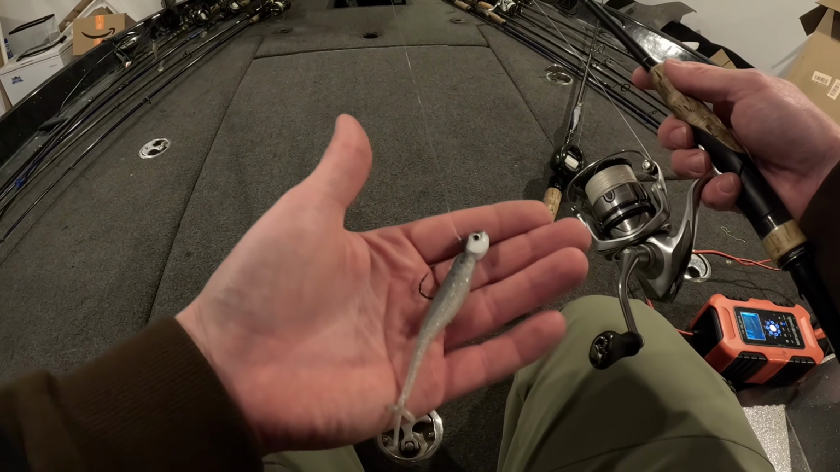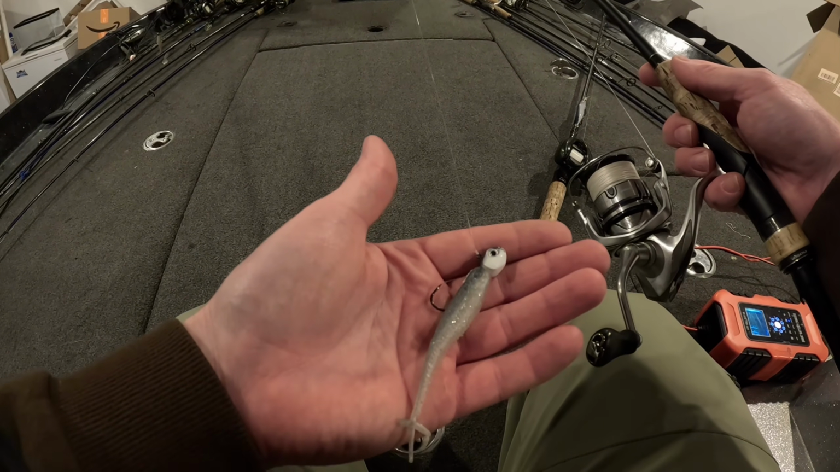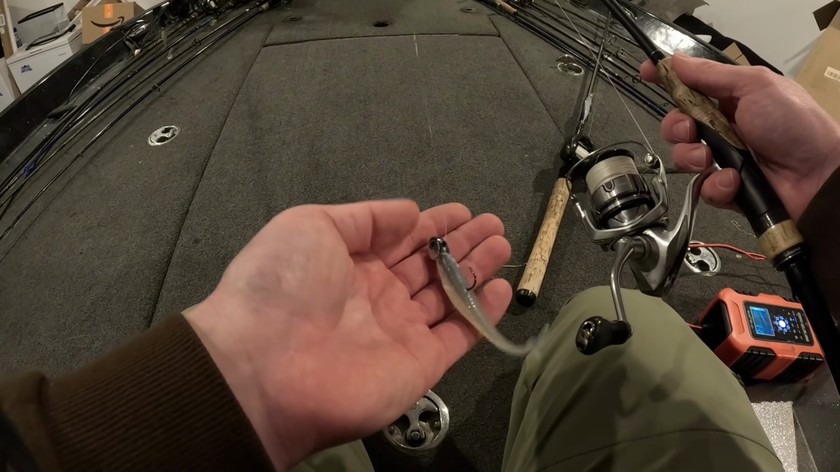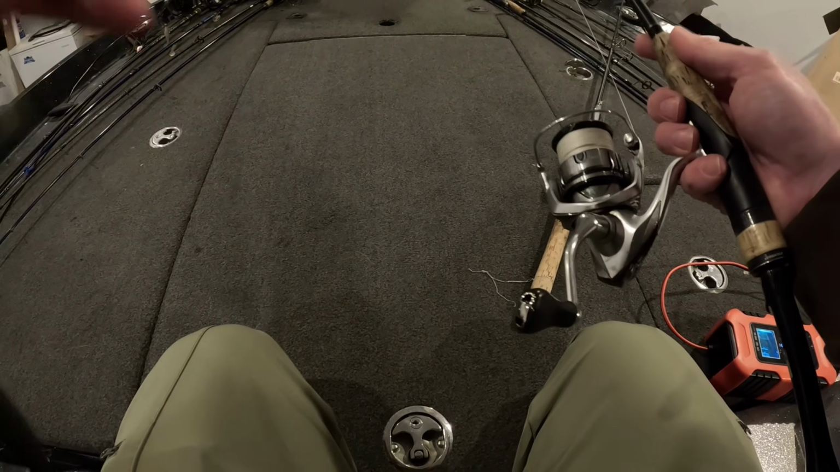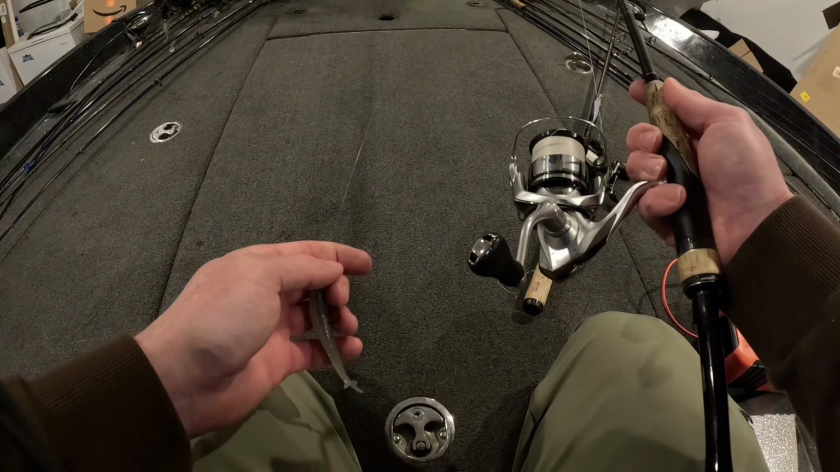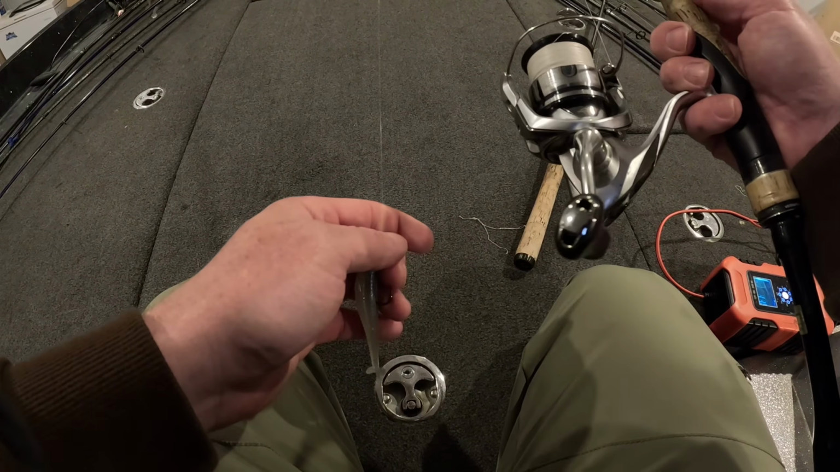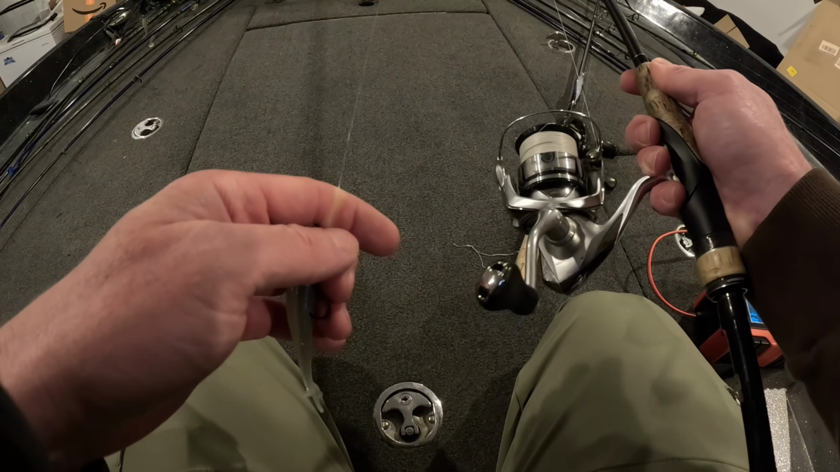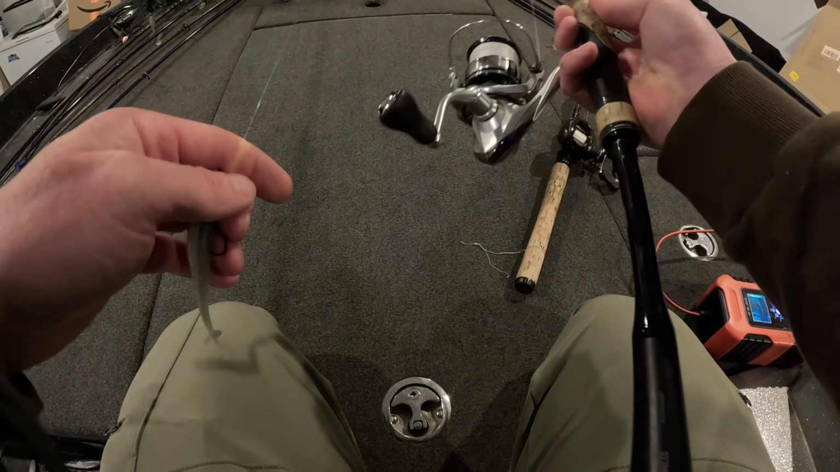For the jig head, the fish were 30 to 50 foot deep, so we're running a 3/8 ounce guppy head jig head. That's a 1/0 hook in that, in the standard mooch minnow. That's an 8-pound Invisix leader. That's 8-pound Berkley X9 braid per usual. Got a little loop in my spool right there. It's a 2500 Shimano Stradic, or that might be a 3000. Yeah, that's a 2500 Stradic on